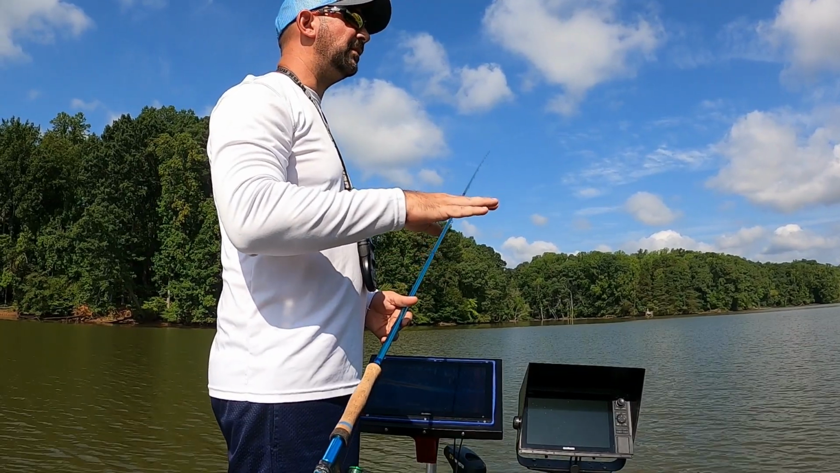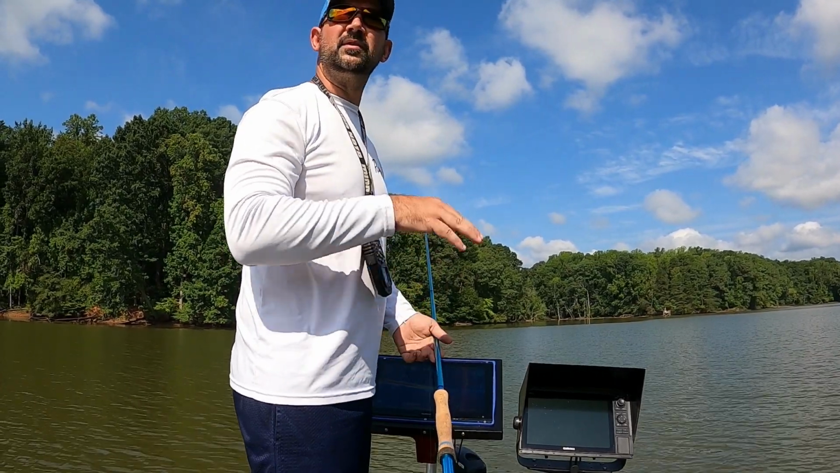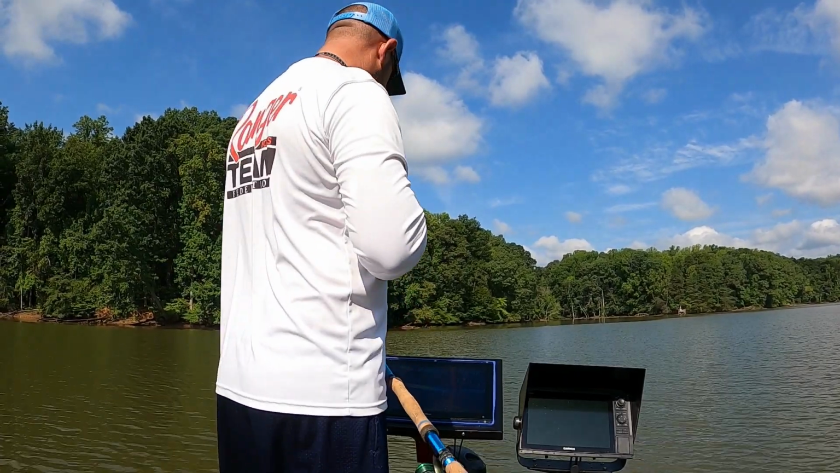You can't hold that marabou still in the water. It has a super natural profile and movement, and when you're just dropping that bait on the fish and holding it in front of him, that's a big key.